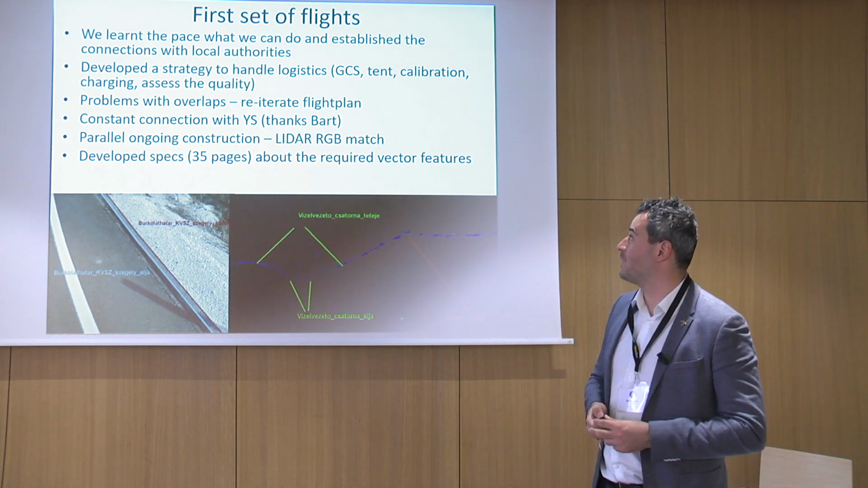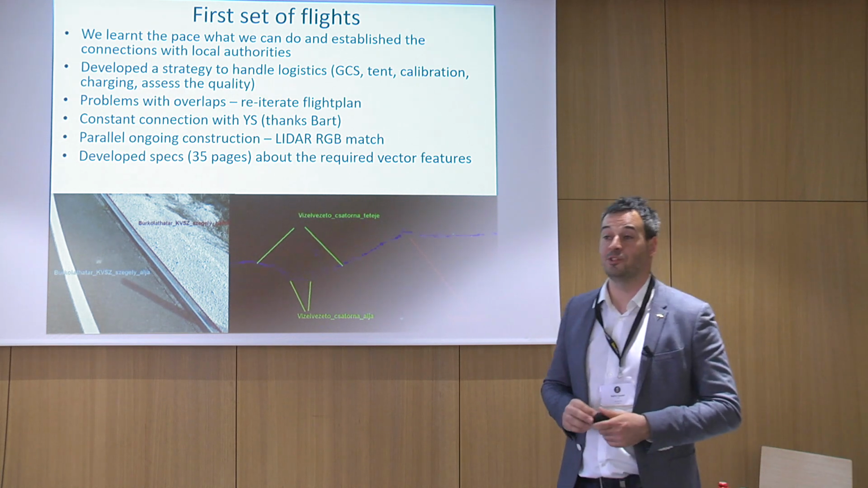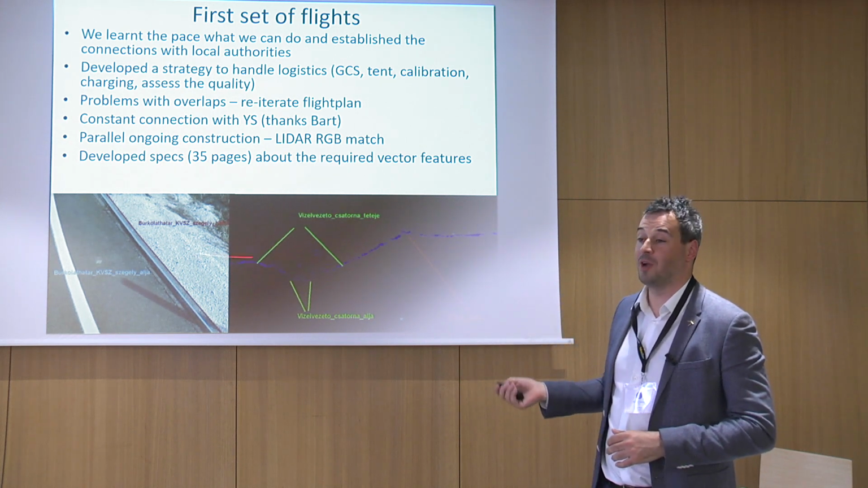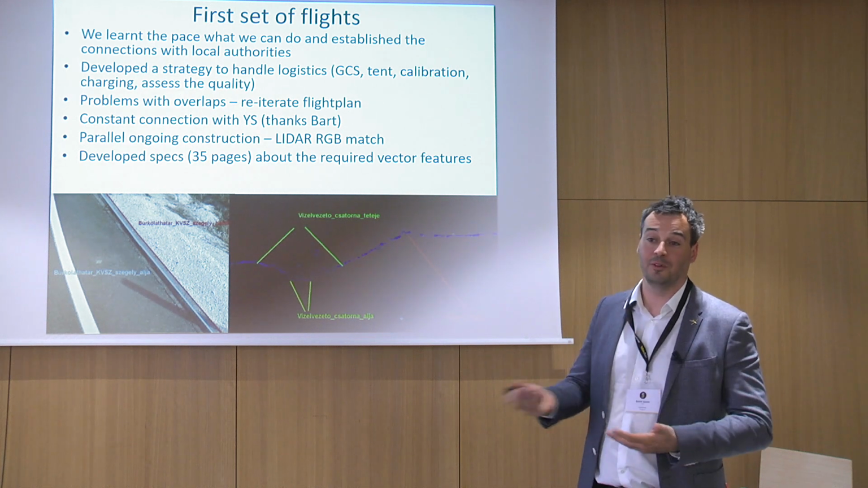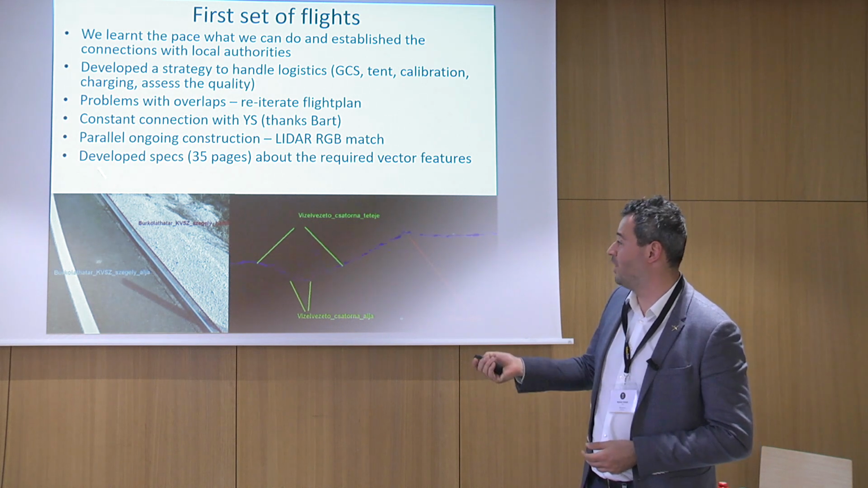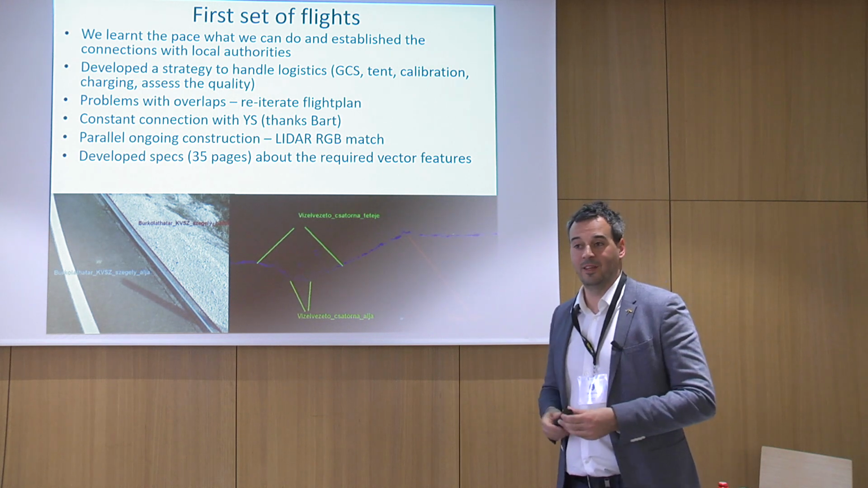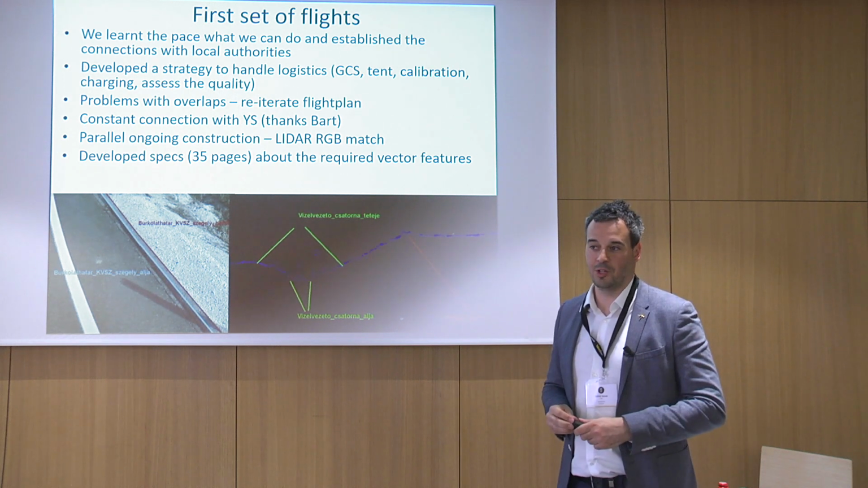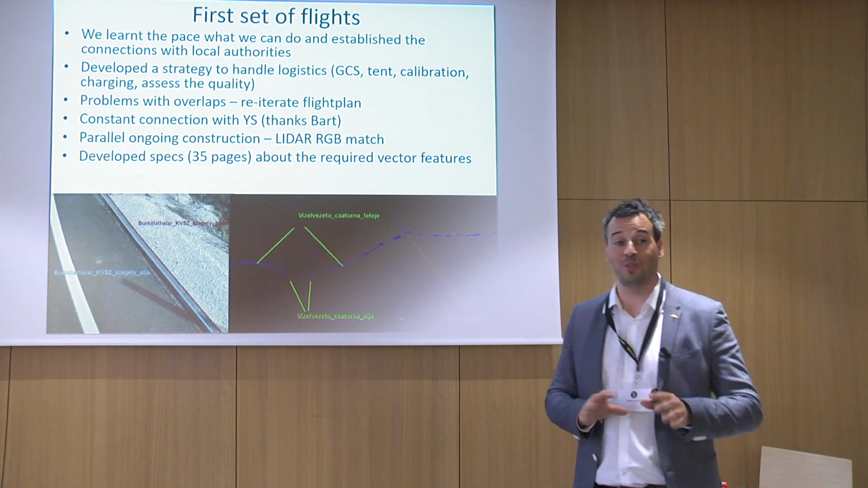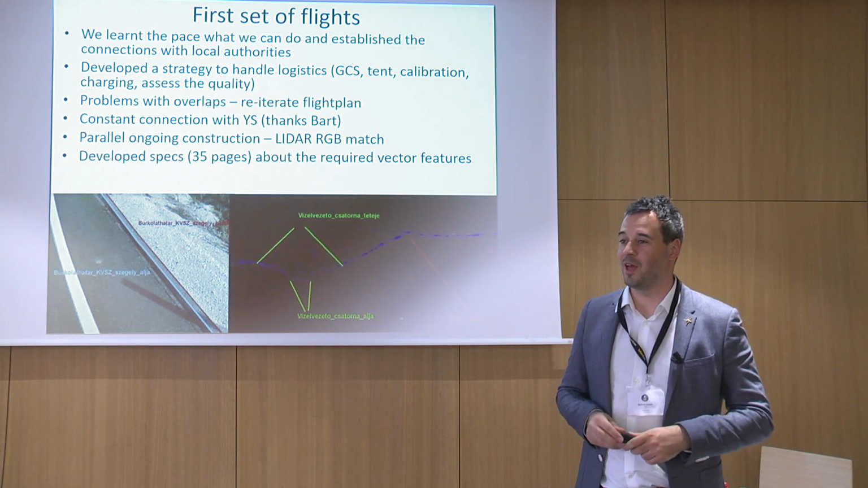But what is actually very important from this first set of flights is that we started to develop a 35-page specification: what we have to capture with vectorization and what has to be included in the final delivery to the customer. Even the language, like what are these lines, and do they need the lower one or the higher one? Because the design offices, these large companies, have their internal working mechanism, which is sometimes written, but sometimes it's just custom, like how they do it.